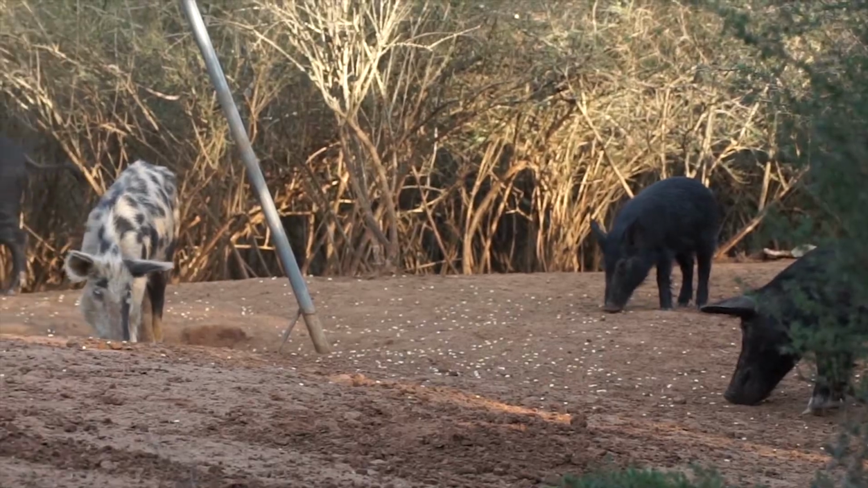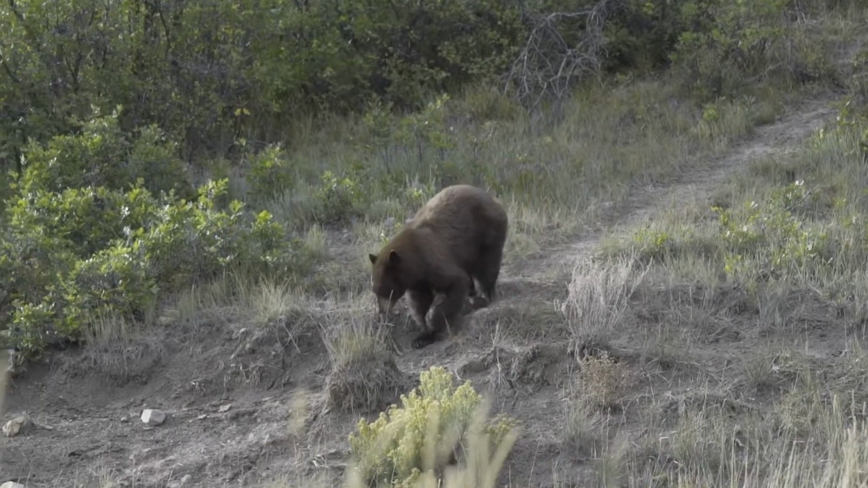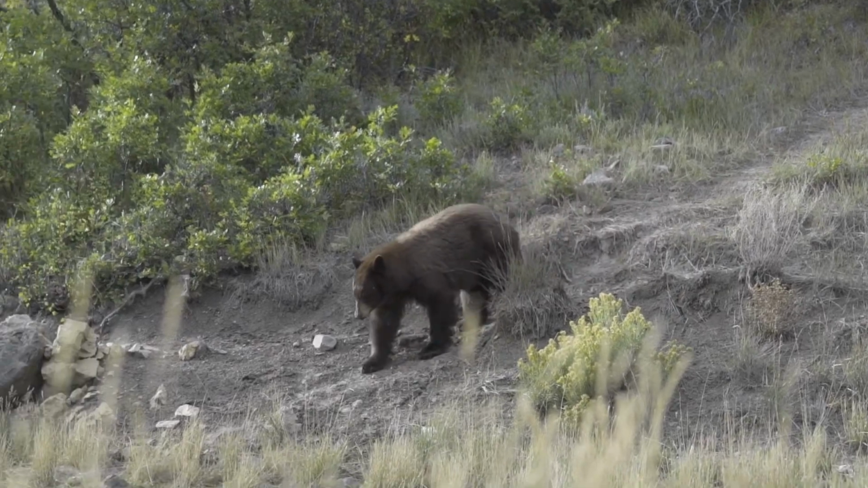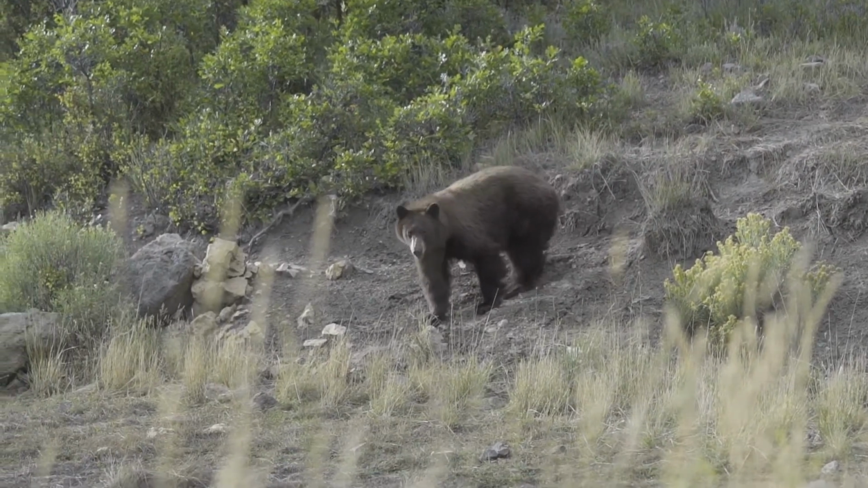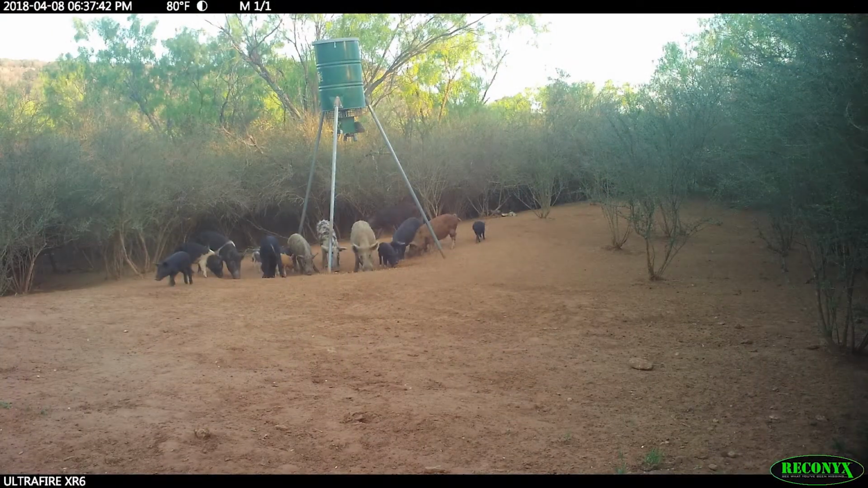What's amazing to me is the different colors that you see of the hogs in the Texas Hill Country. Now, if you're a black bear hunter, what does he want? He wants a color-phased bear. Well, there are certain areas in the country that have more of a likelihood that you're going to kill a color-phased bear, and other areas where black is the color you're going to get. Most of the areas around, black is the color you're going to get for hogs, but not in Llano County, Texas. Llano County, Texas, there are more colored hogs than there are black hogs.